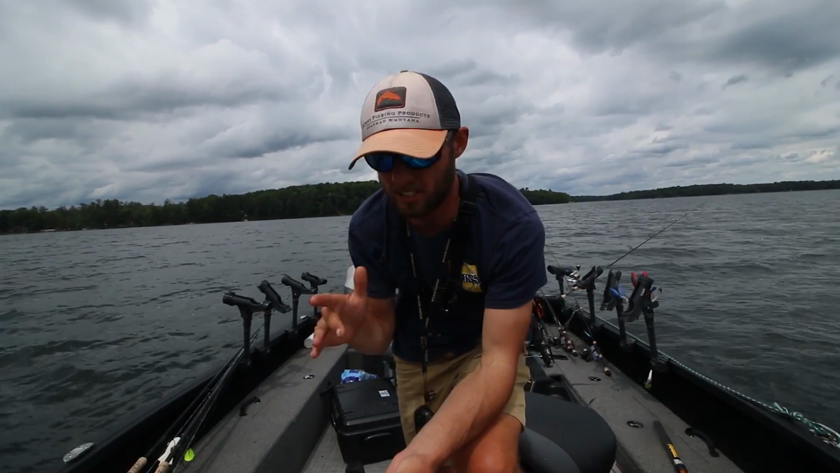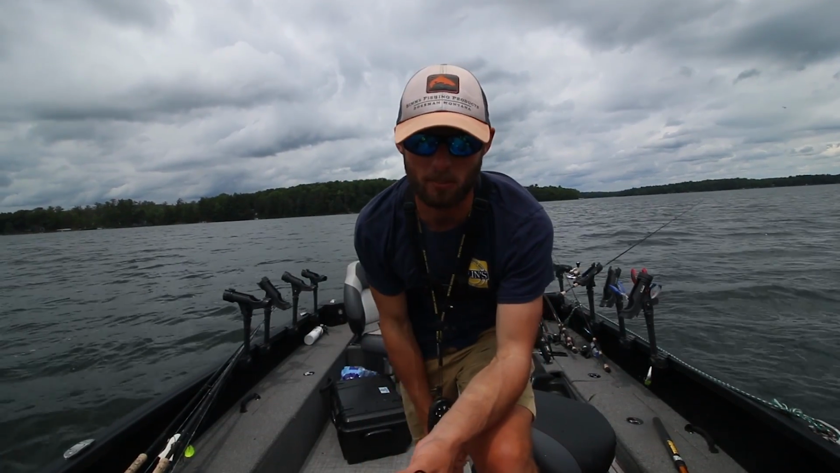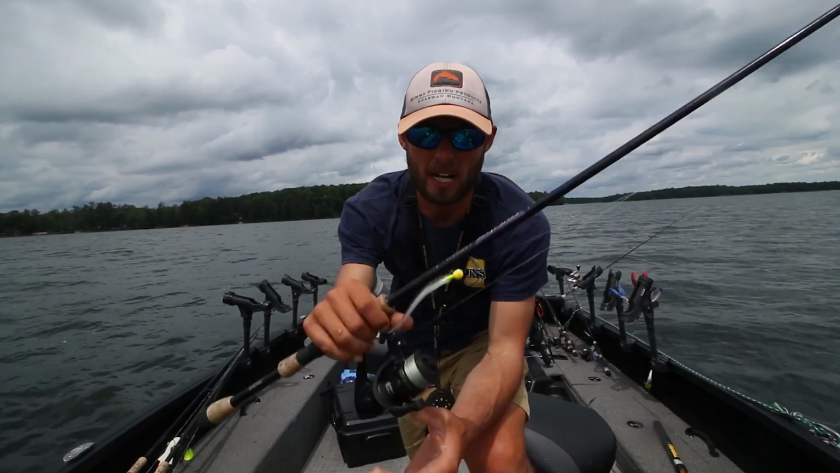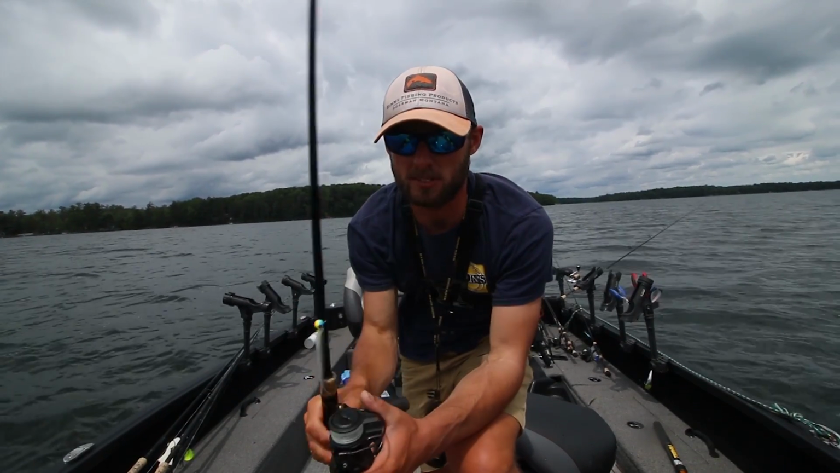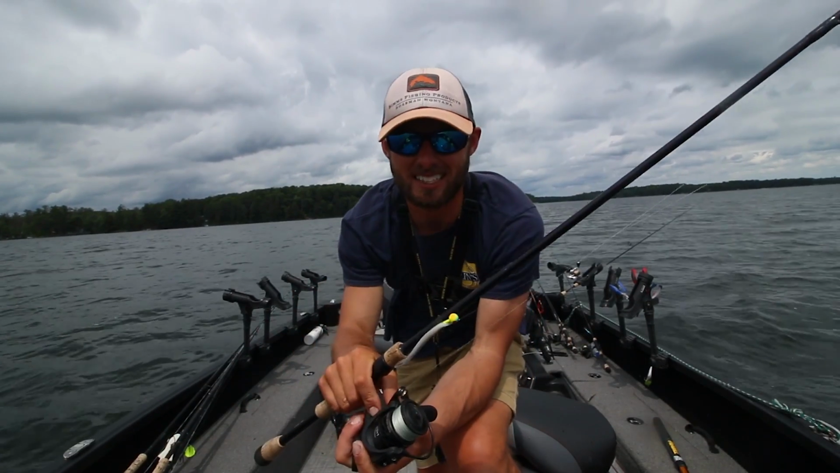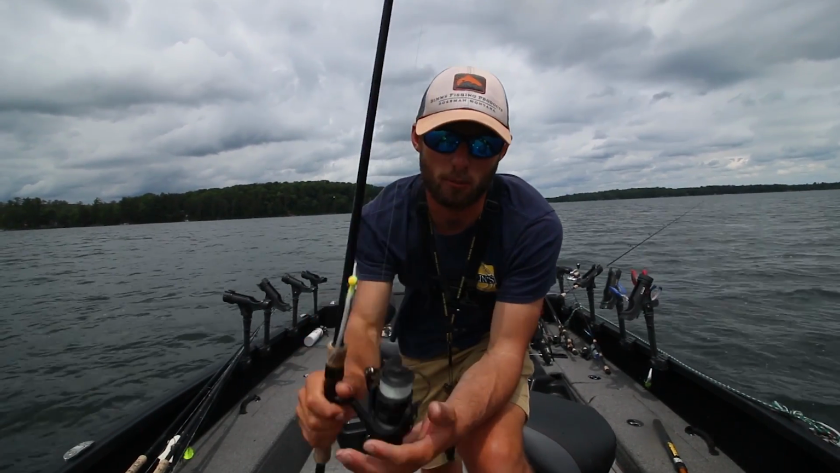If that was one single stack of fish, it probably would have been more like shoot them with a power slip bobber or just fish a real small area with live bait, because when you're making a bomb cast with something like this, it's tough to fish that real specific spot. So sometimes covering water is the answer. Unlike last night when we were fishing a real small area, today on this spot I was trying to cover a little more water.